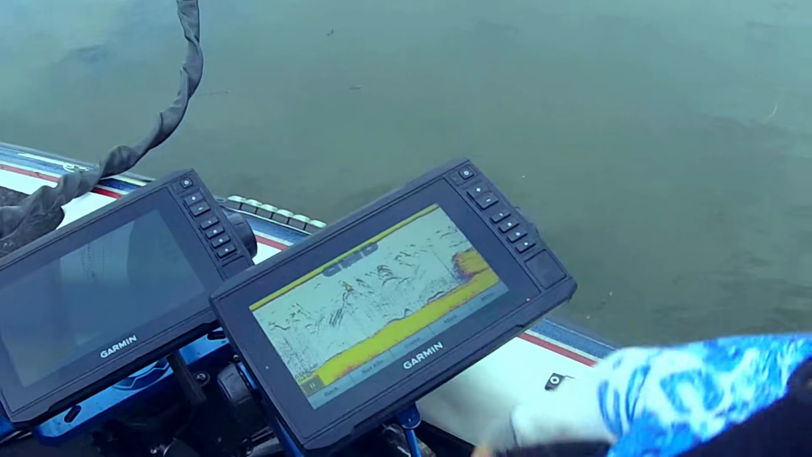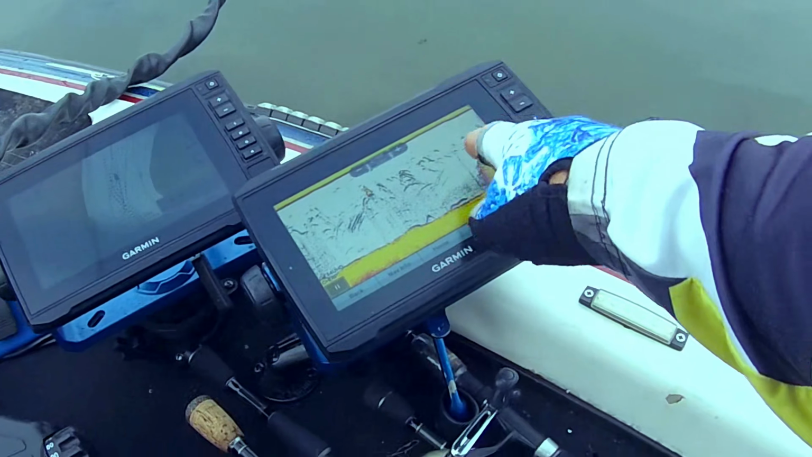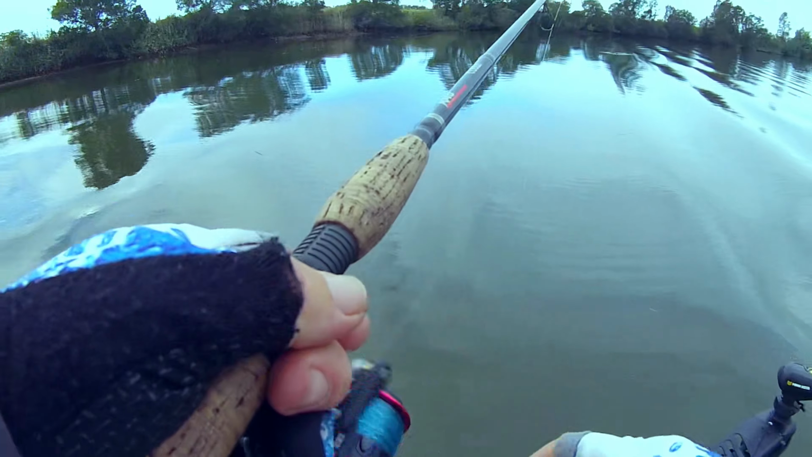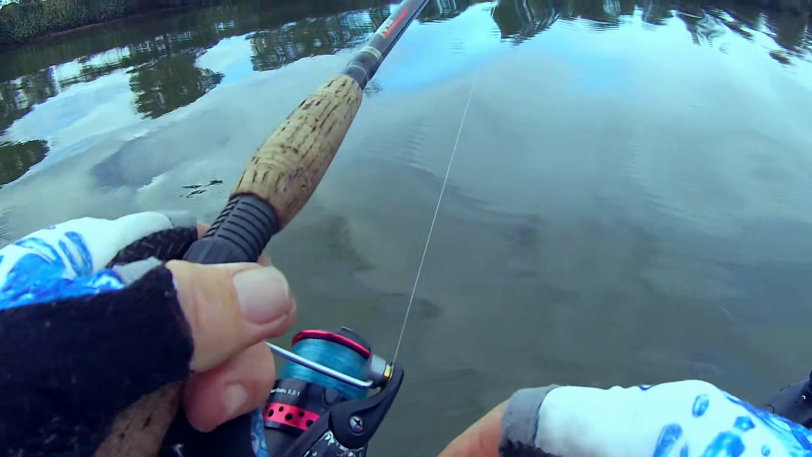This all looks to me like a fish. Lots of bait fish up and down. You can see them moving in and out, and bites, and there's a big fish on the bottom there. So we're on the right spot here, guys. It's worth just spending some time on it.